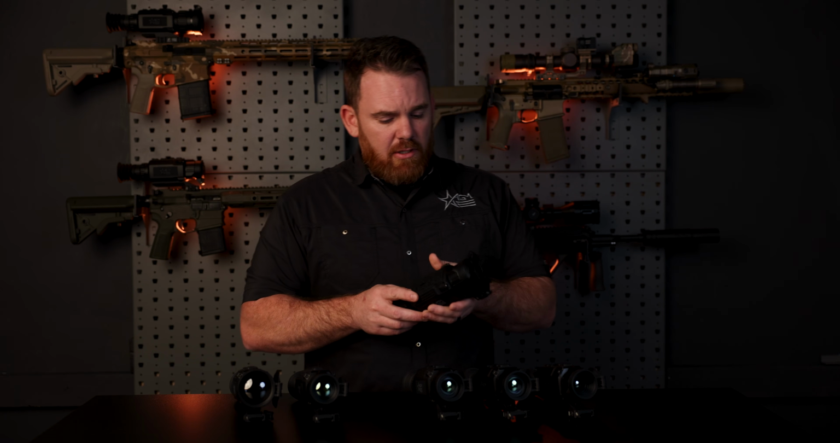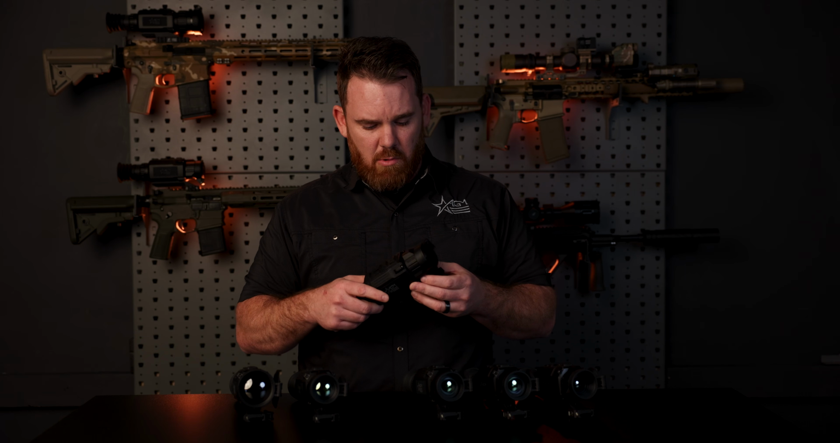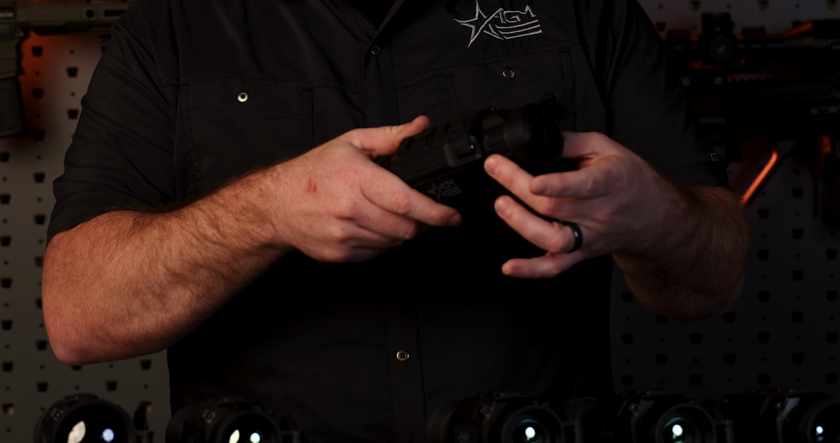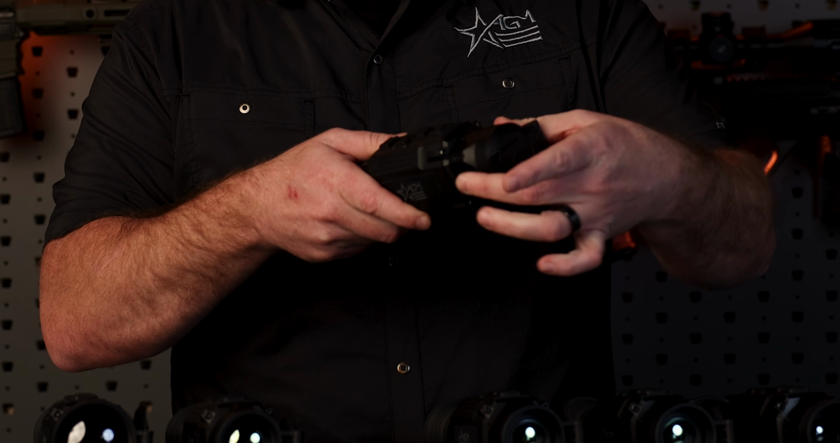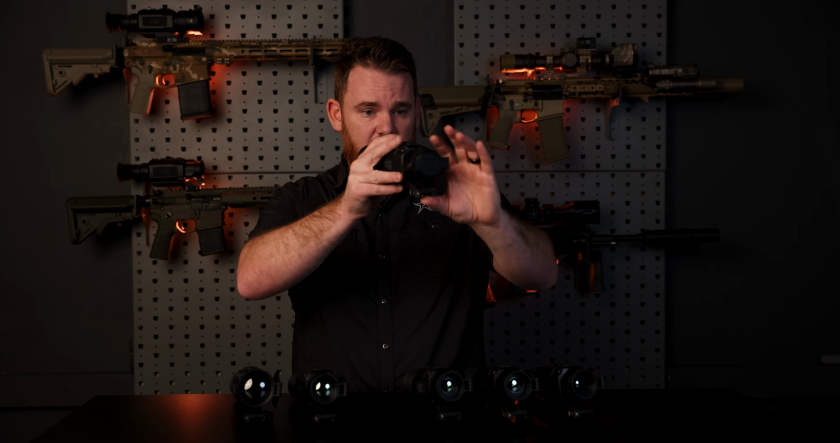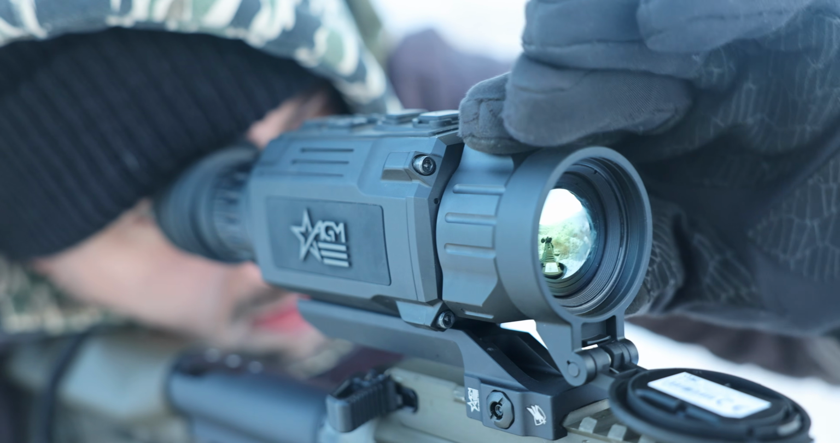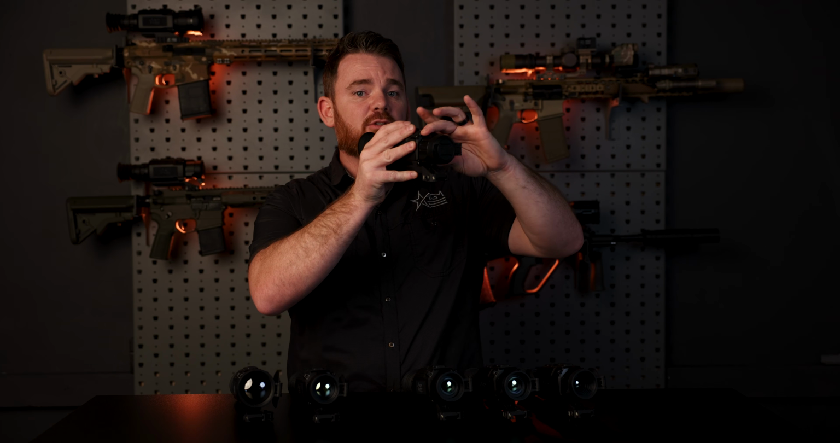Moving behind the cap, you'll notice that the focus knob is shaped a little differently than our Rattler V1. The focus knob now has these 3 high points in the knob, and to get the entire range of focus, it's roughly about a quarter turn. It's really smooth, easy to activate and use, and what that translates to when you're on your gun and out there hunting is that it's easy to find, so you're not grabbing the wrong part of the scope. Keep in mind that you're probably going to be in the dark, and when you're manipulating your focus, going from one end of the spectrum and getting dialed in and focused is really fast.